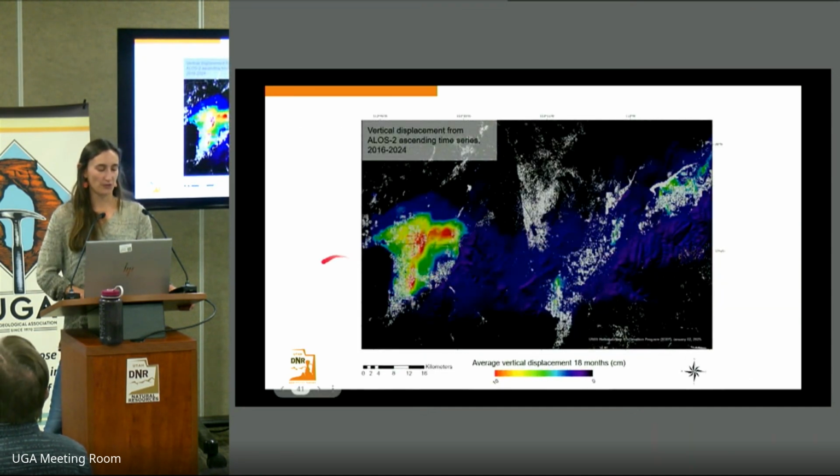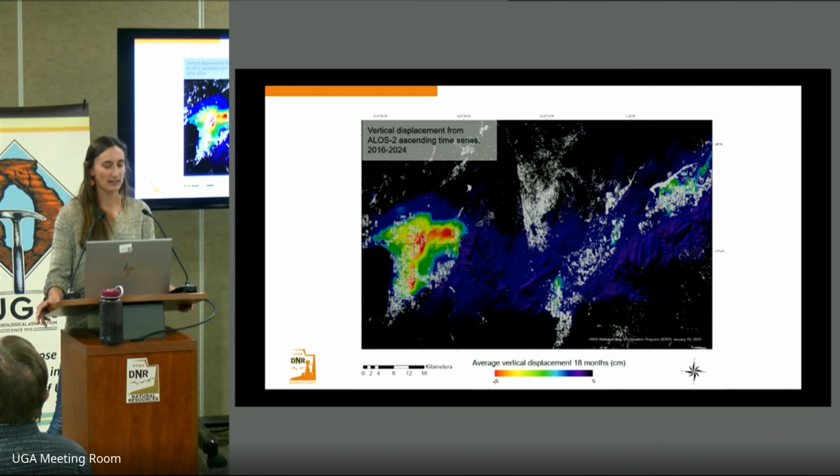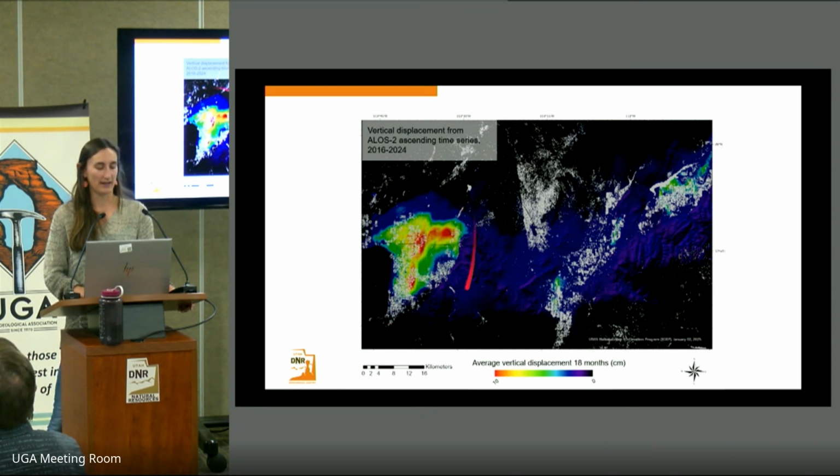Here we have results from an updated time series looking at the period 2016 to 2024 using InSAR. And we can see that same subsiding area shown here with displacement of up to 10 centimeters over a similar time span of 18 months. So we take that average velocity over the 8-year time span, and then we scale it down to how much displacement we'd expect to see over a year and a half.